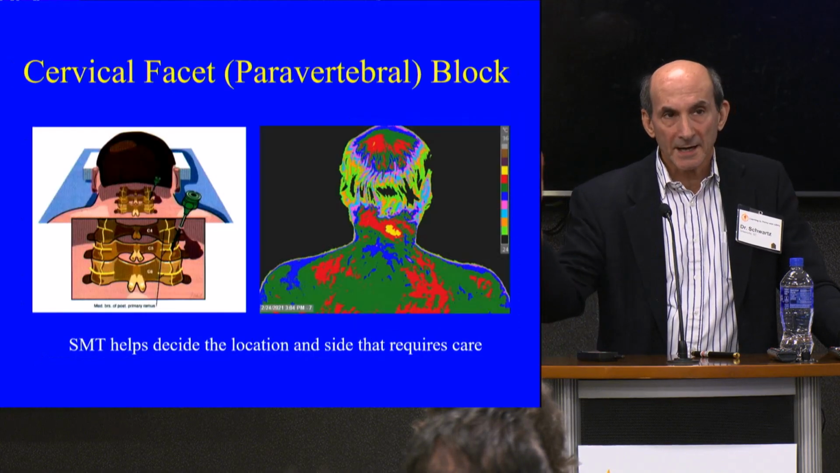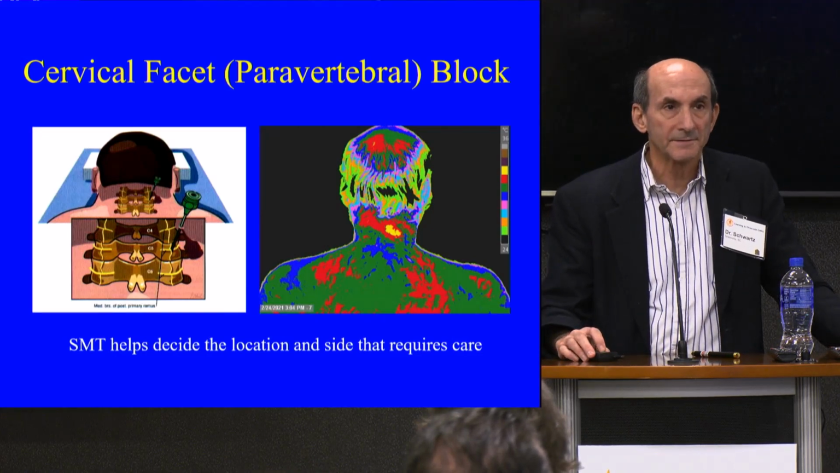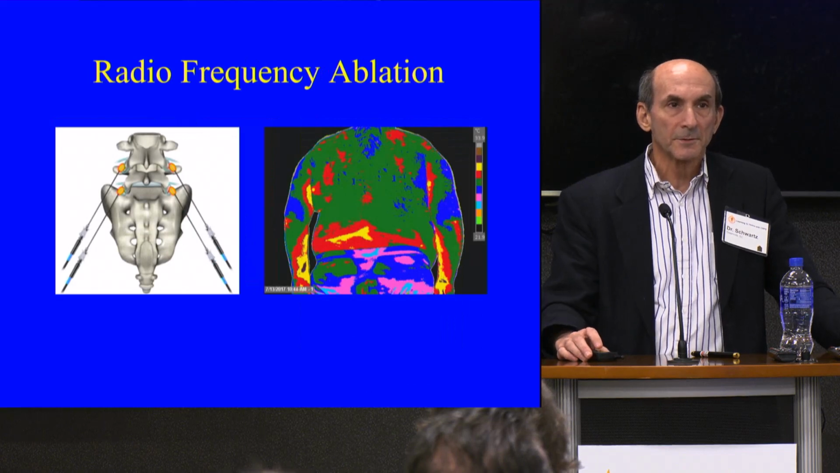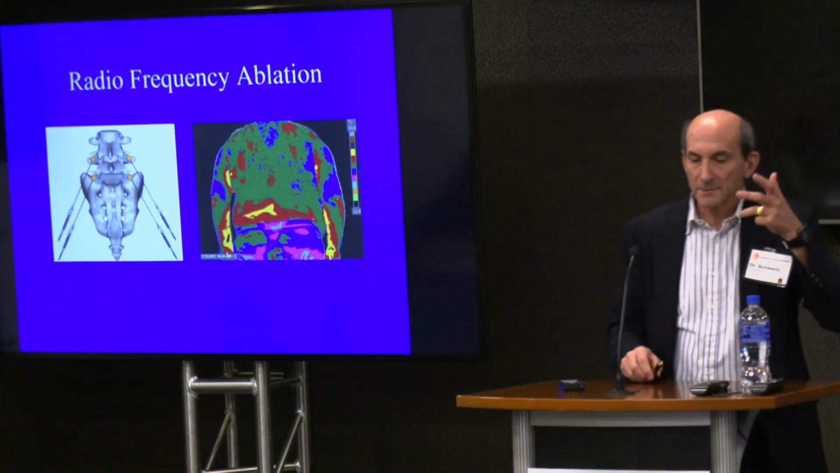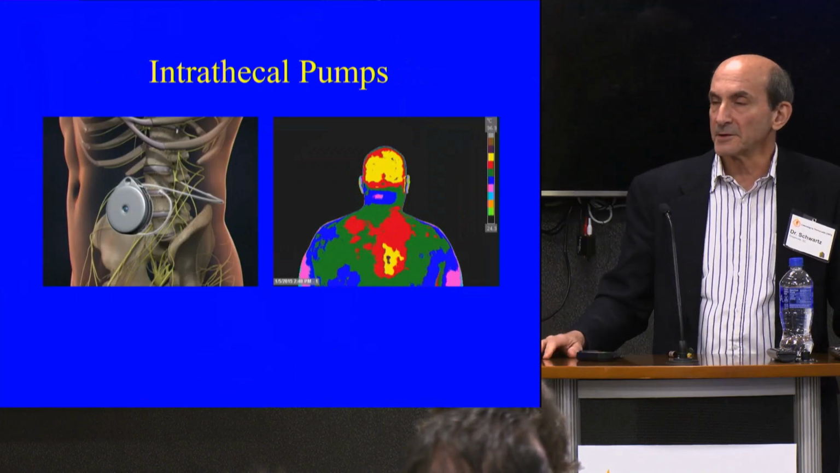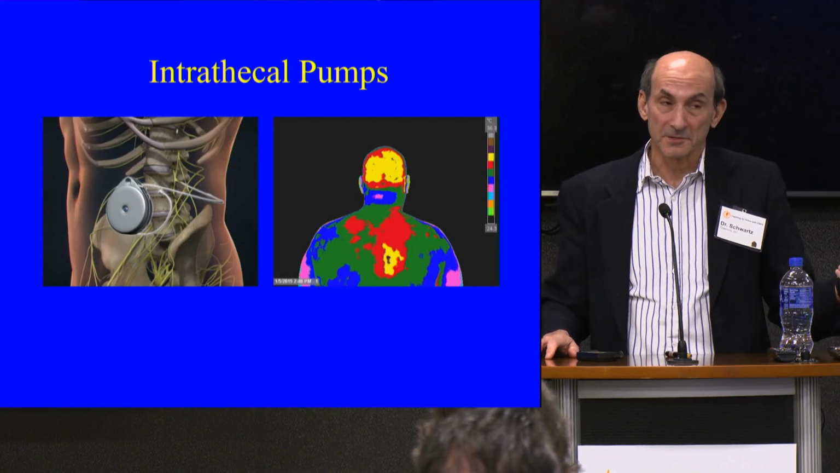Cervical perivertebral blocks, if you have, for example, somebody with neck pain where maybe there is arthritis or interspinous ligament strain, and it's autonomically derived. You can do that for intercostal blocks to help you know which location and where to do those. Radiofrequency ablation, at least you have an idea of what it is you're trying to ablate. It's just another objective study of where to be treating. In intrathecal pumps, it'll tell you where you need to be, whether you missed and did a dural puncture or where you need to go above if you're going to put that pump in, because there's no point in putting it below.